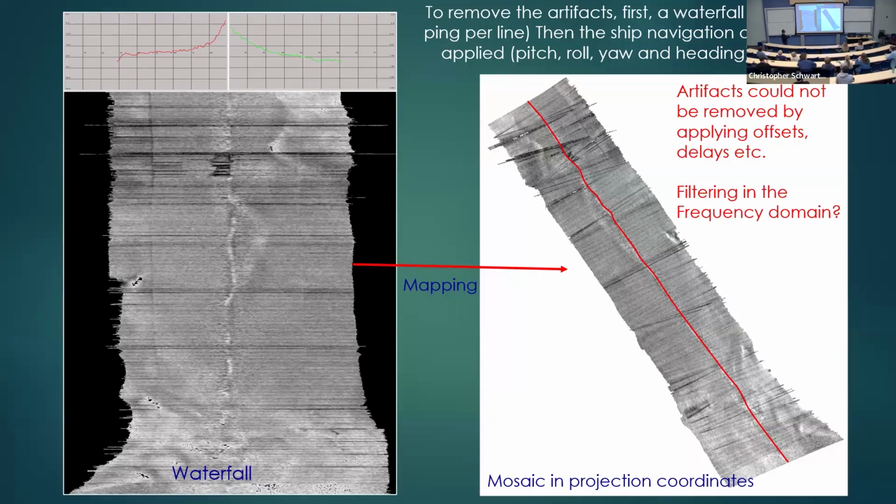And you can see clearly how the artifacts, all the noise, went through the data and contaminated the data. I tried a lot to remove the artifacts with the tricks that I had. Changing offsets, delays, filtering, smoothing the heading, smoothing this. It did not work. There was no way I could remove it. So I said, can I try something in the frequency domain?